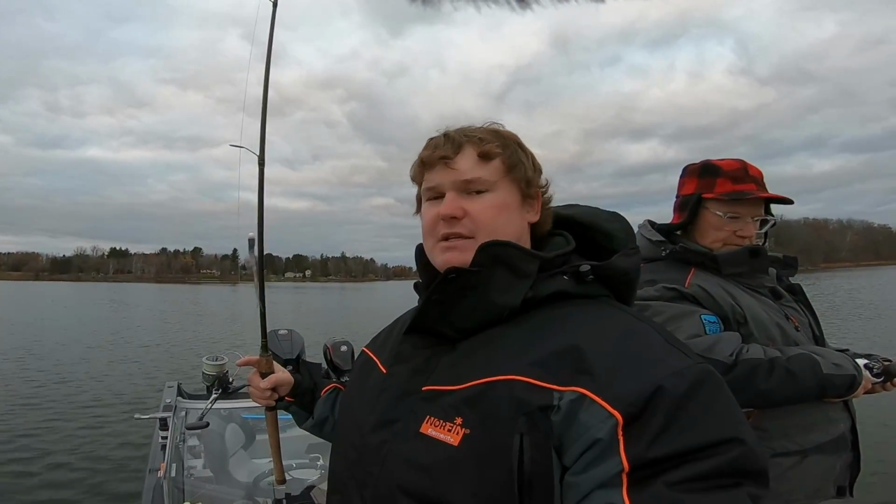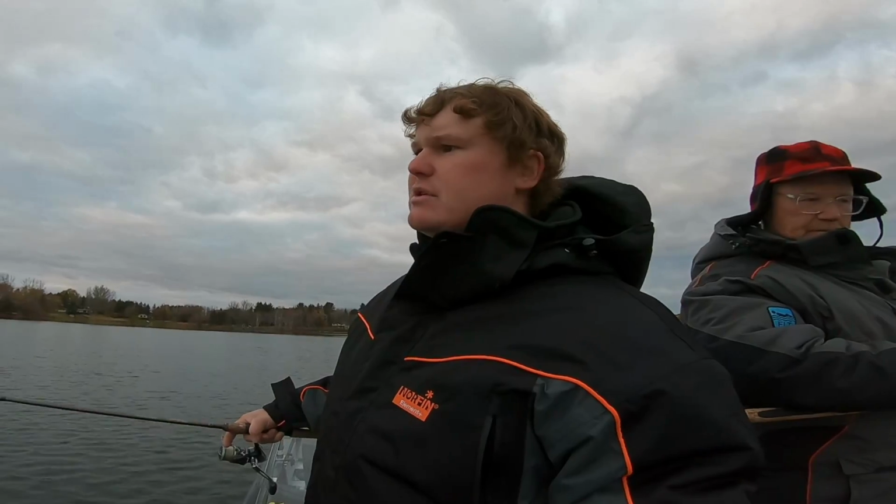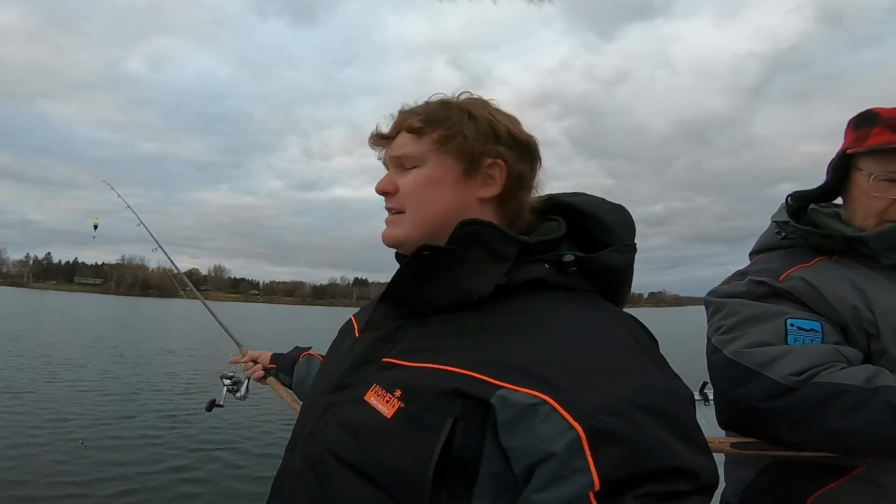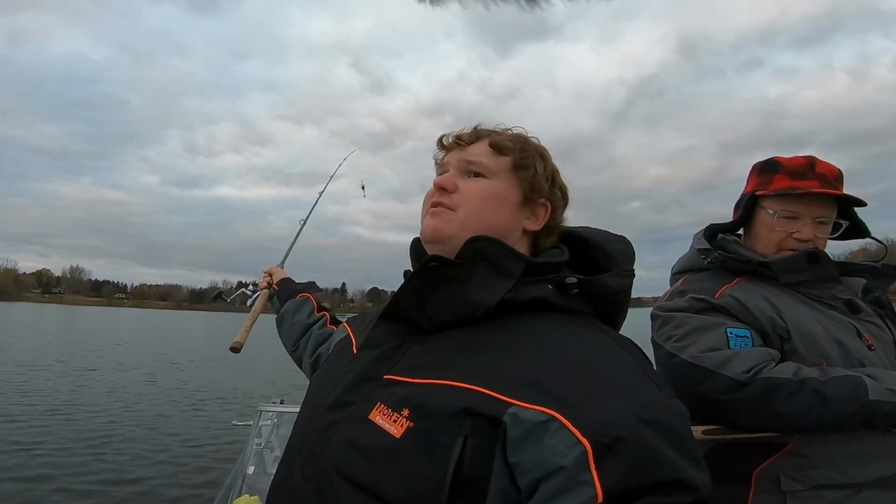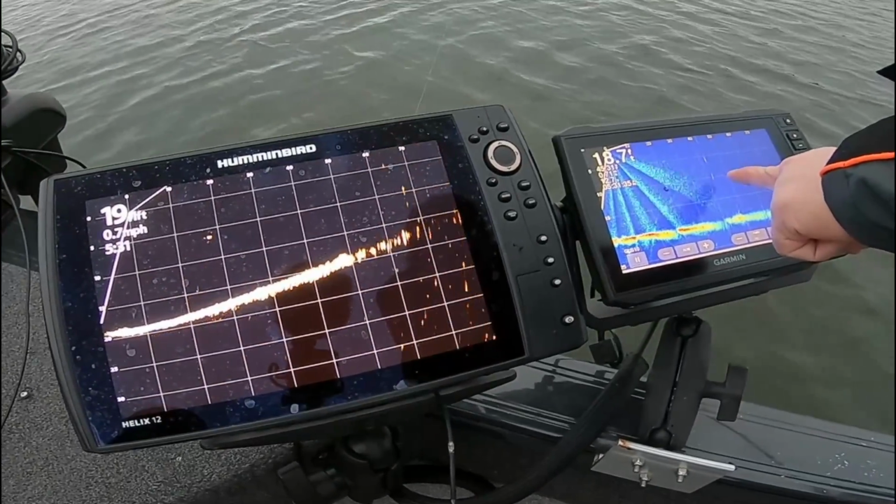So here I'm going to show you a quick thing. I've got a Berkley Maxcent minnow on there, and I got a slip bobber. So what I'm going to do is try and show you that range that I'm talking about. This is going to be about 10 feet down. I'm going to cast this out probably about 60 feet here. And as you see right here, you can just start picking that up.